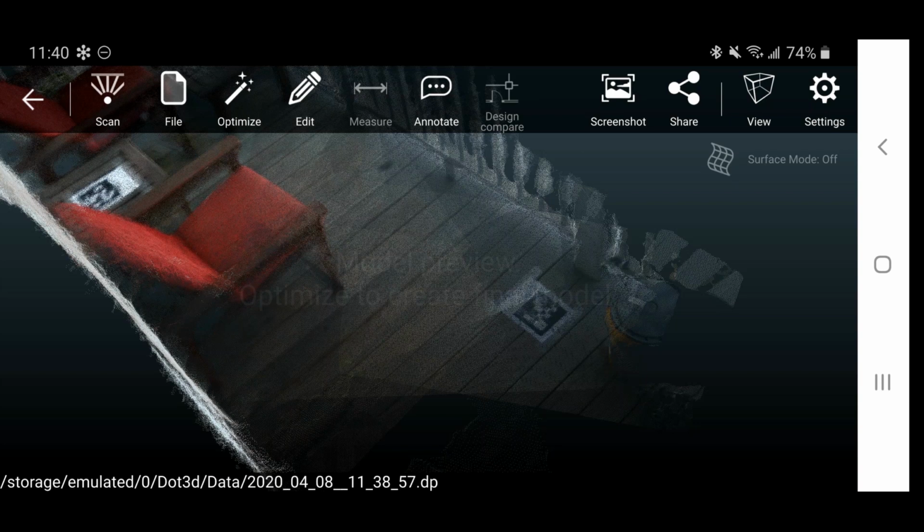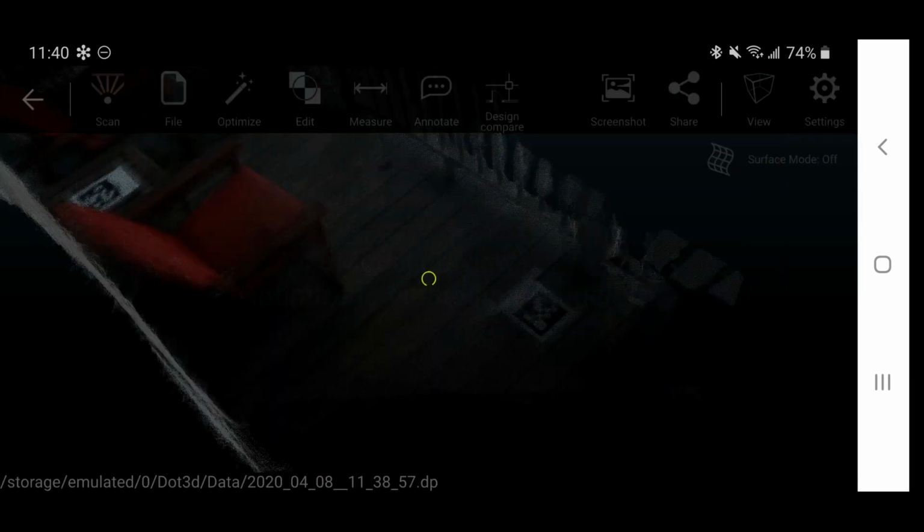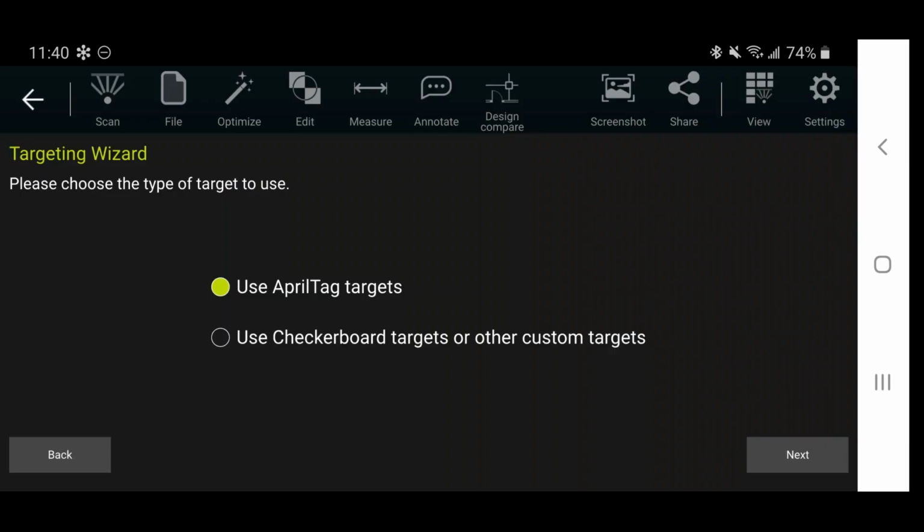So before I optimize the scan, I'm going to quickly reference a known measurement. So I select optimize and then set target coordinates. And I took a measurement of this area that I'm going to be scanning from AprilTag to AprilTag. This was as simple as pulling out a tape measure and measuring the distance between 2 targets.